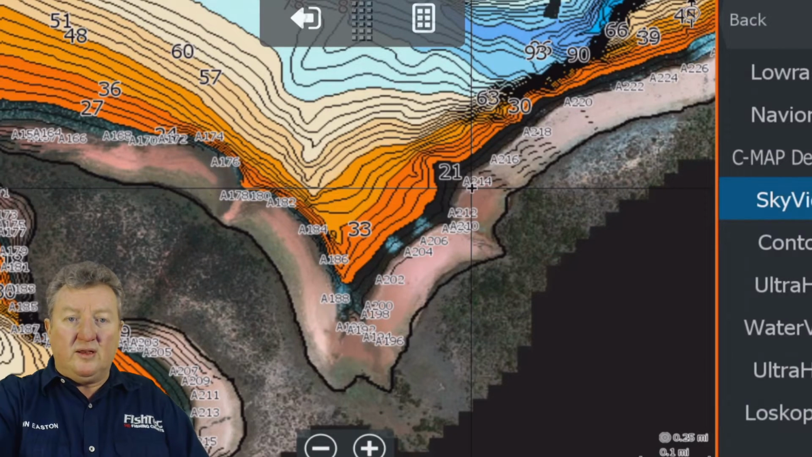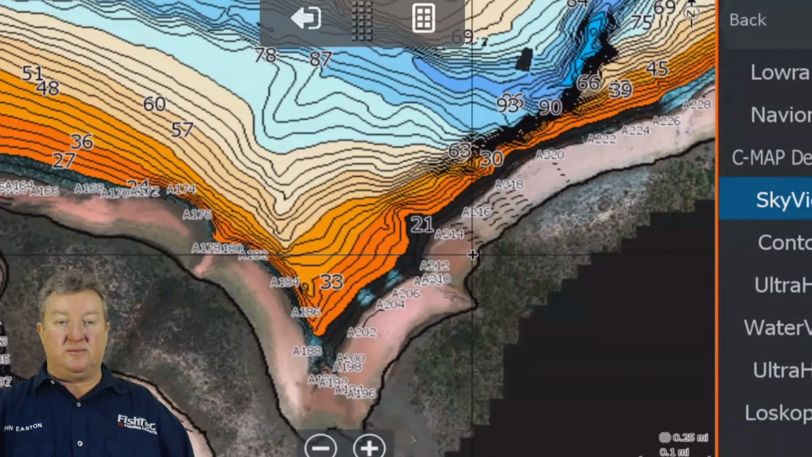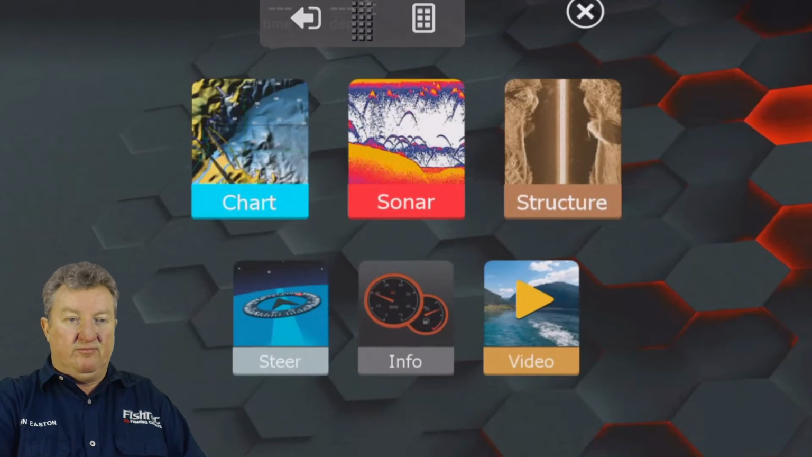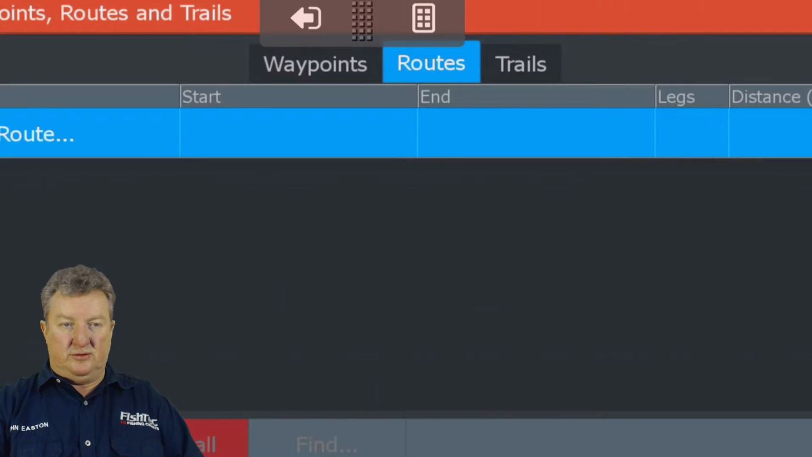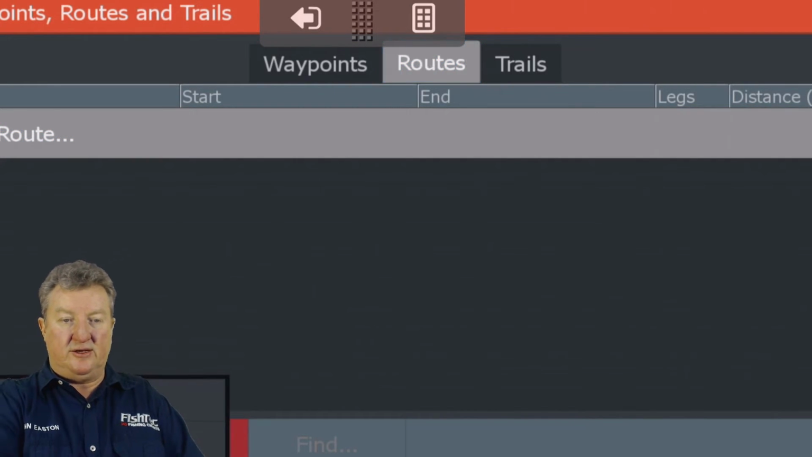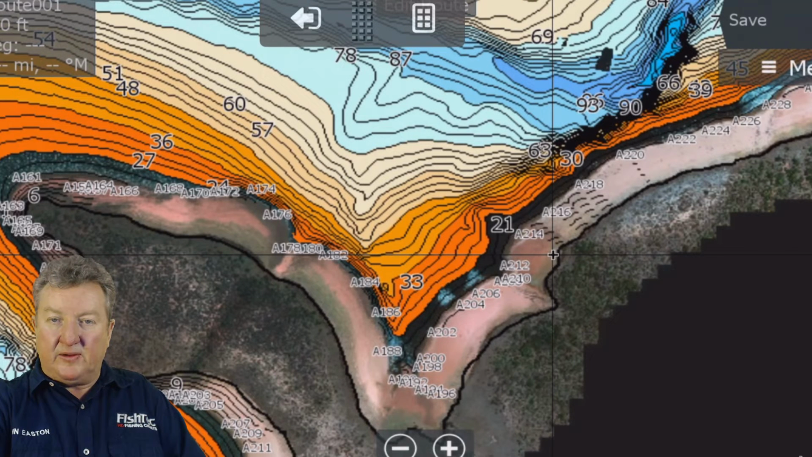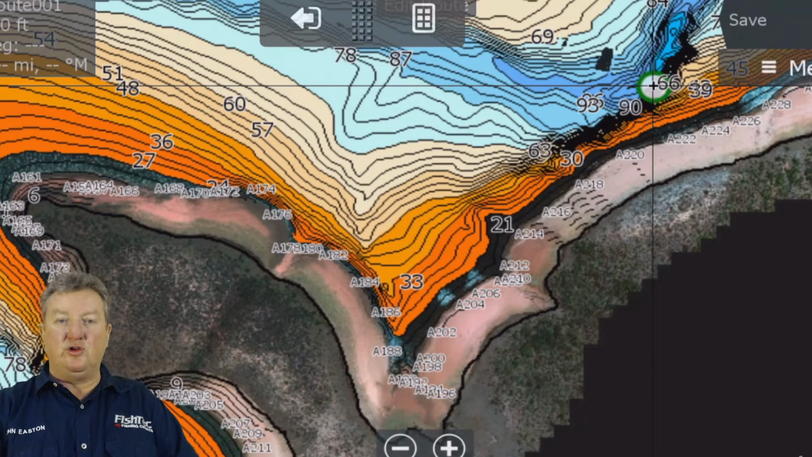The magic triangle. So how do we create a magic triangle when you're busy planning with your chart? It's very, very easy. You're going to hit your pages button. You're going to use routes. I know that sounds strange, but you're going to do that. We're going to say create on chart, and we're going to drop one right there by the deep water. Bang. That's our first spot there.